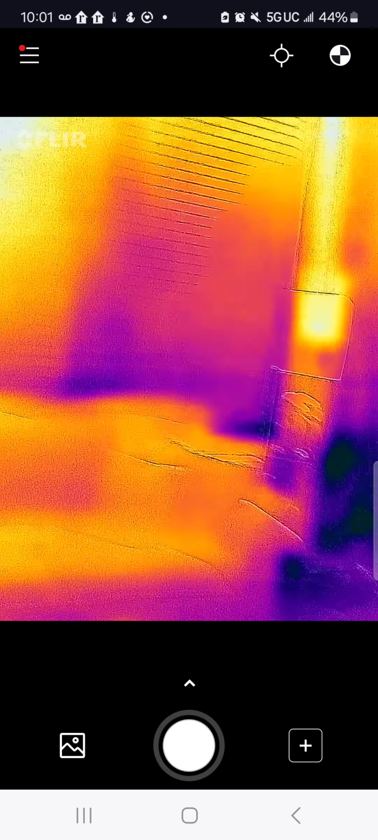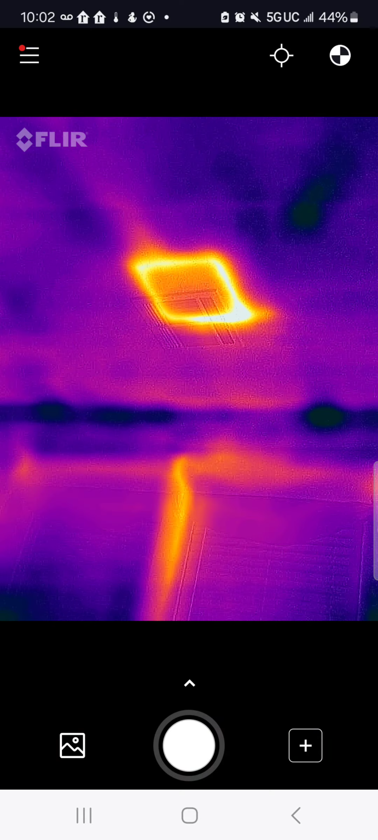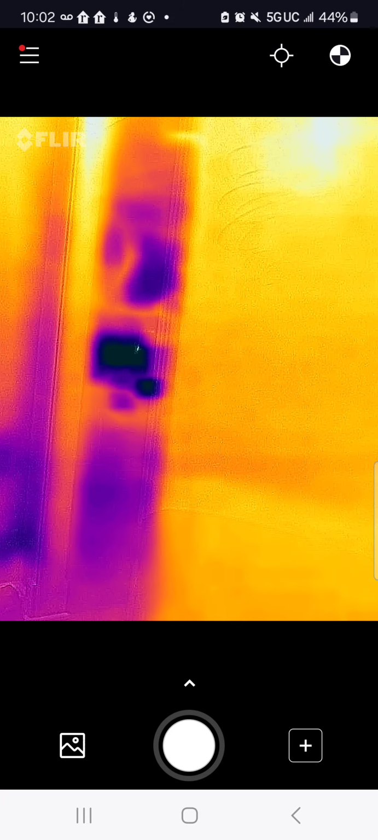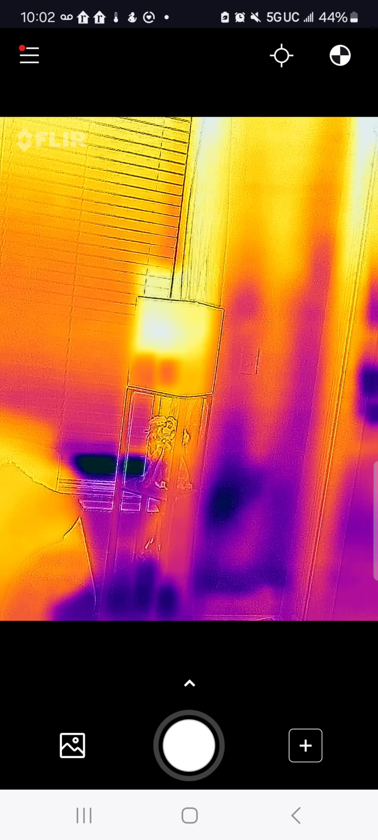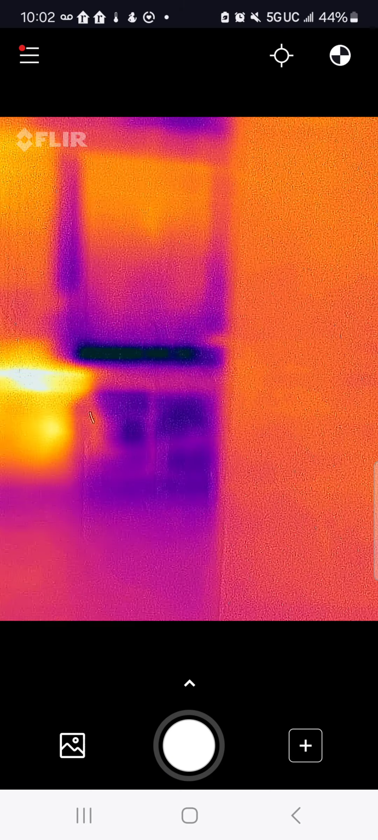So that's why if you go to a light here, you see the light is bright, just like the air vent. It's a bright yellow. That means there's heat in there. And if you look at any human being with this thermal camera, it will look exactly like that. If you look at me, I will look like that as well.